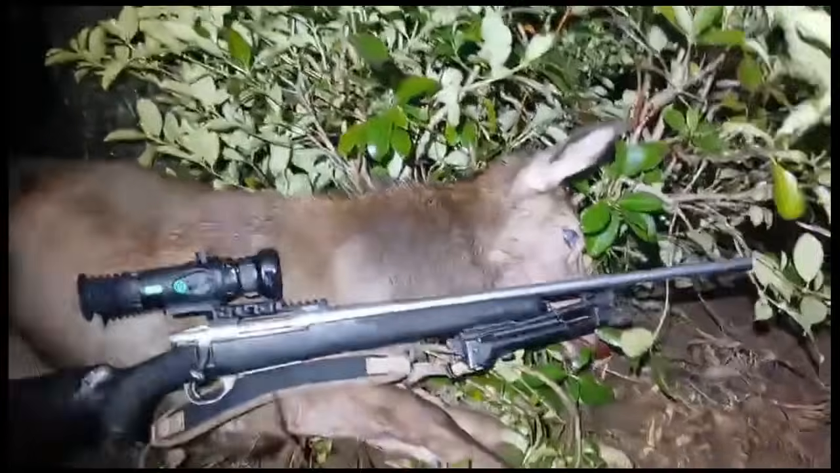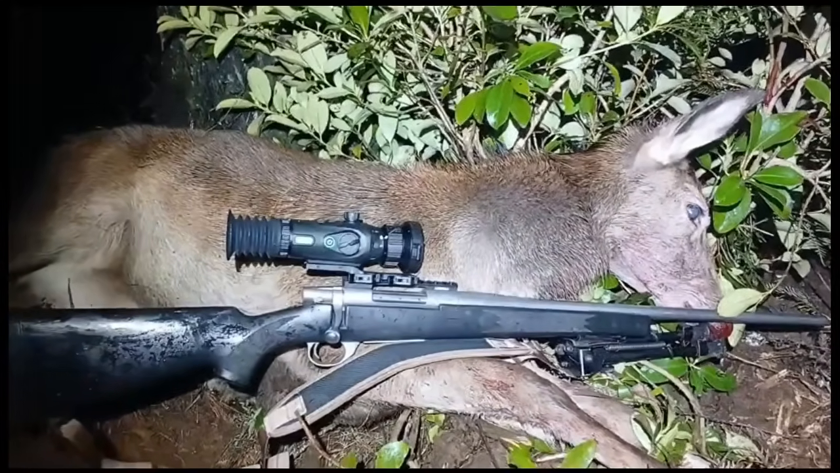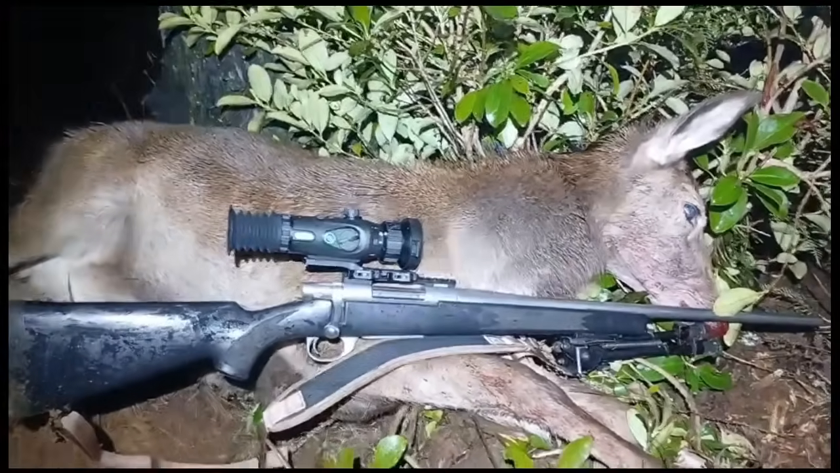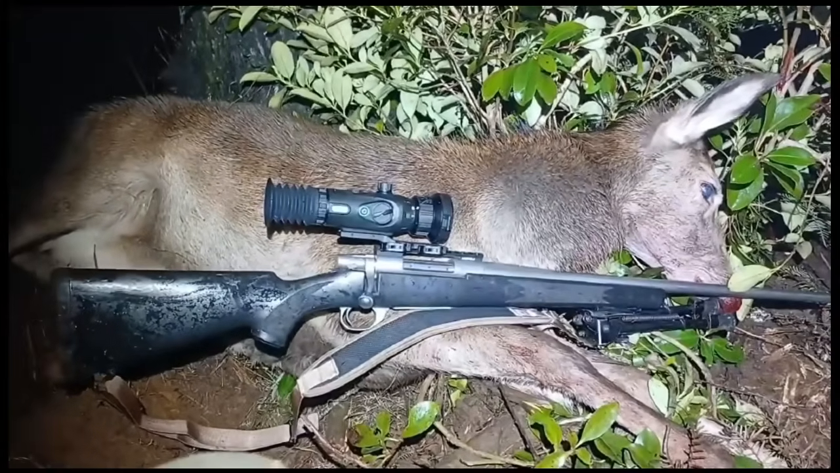Pretty good sized deer too. The other one will be out to my right out here somewhere. It's actually tumbled down the hill a little bit, so a bit less for me to drag it downhill. Cool.